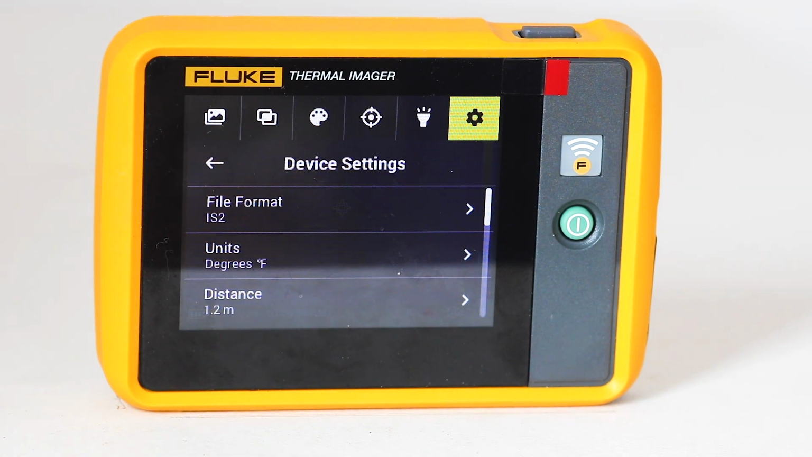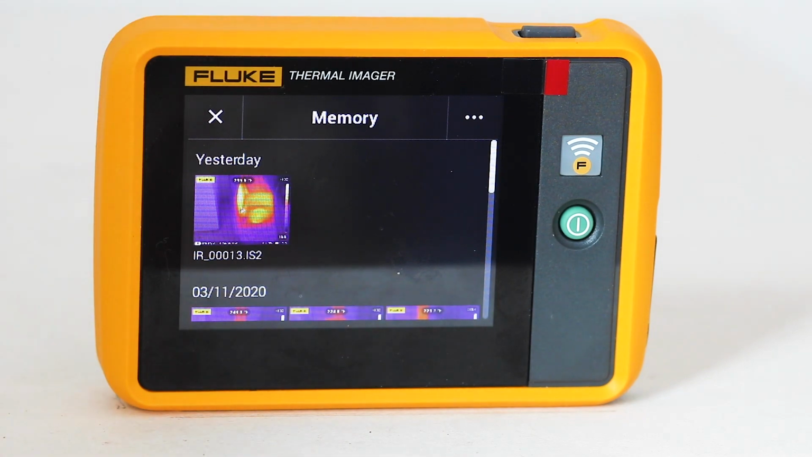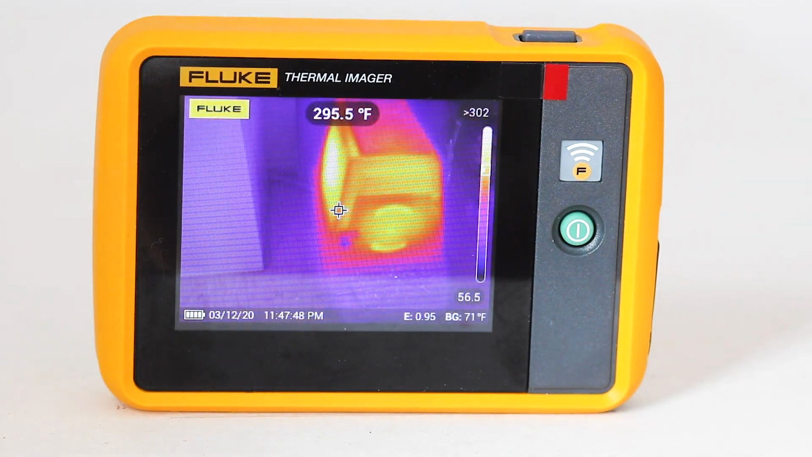If you tap on the first icon at the left of the Settings submenu, Memory, you can see a previous image that has been saved. This is a wood-burning stove.